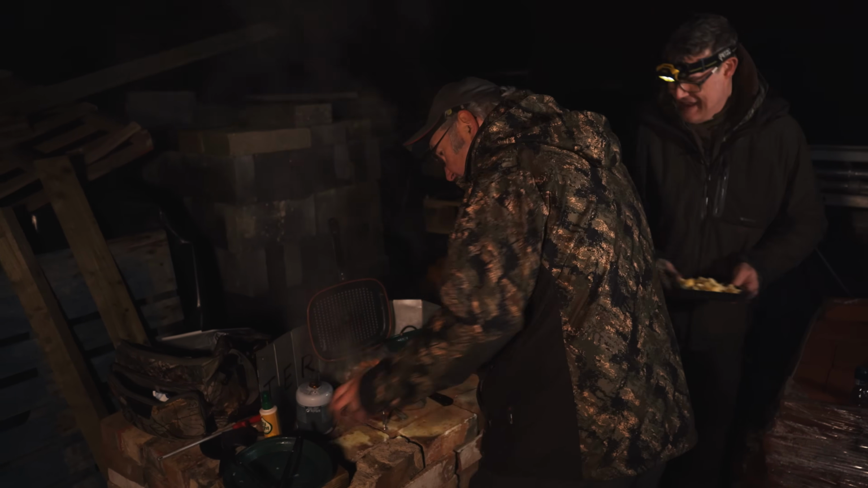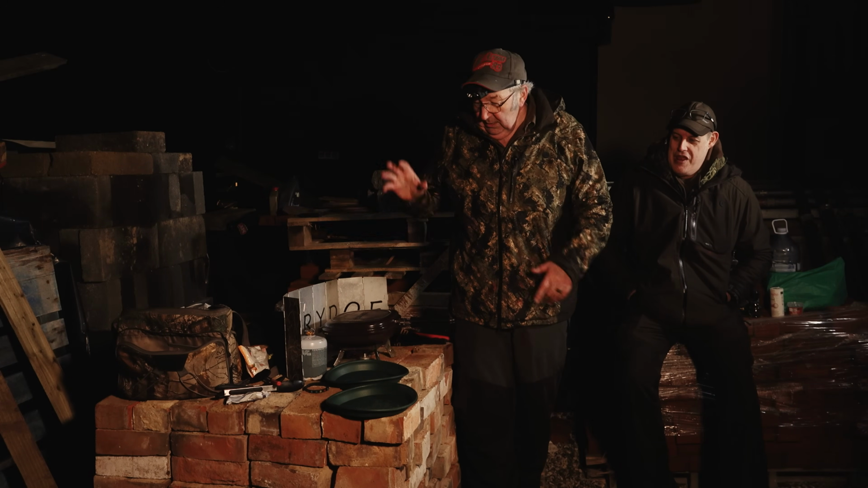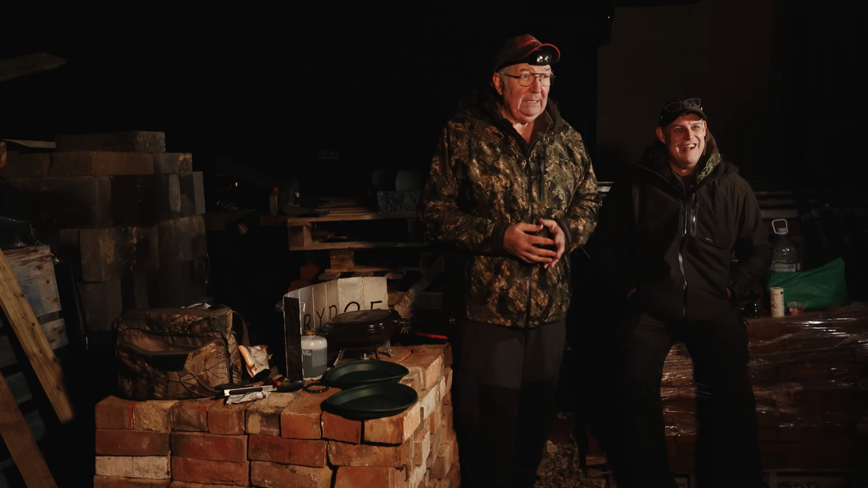Right, welcome back. Forty odd minutes later, the happy call's done its business. Everything's nice and tender. All the veggies are cooked through. We've put the sauce and stuff in there. Everything's infused and it's marvellous. And listen, this has been a tough one, but we made the best of it. Look, we've got a lovely meal at the end of it. It's been a tough show. Thanks to Dave, at least he bagged a couple. But that's the way it goes sometimes.